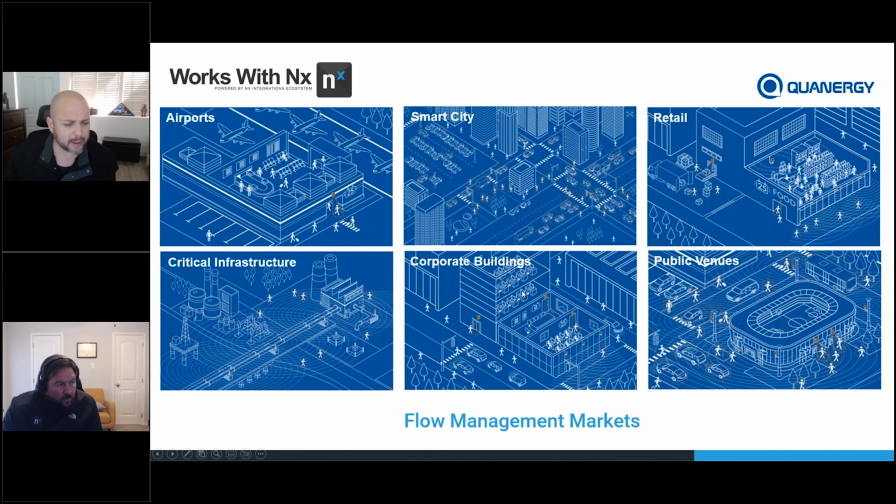And corporate building has been picking up a lot for us as well, where we're actually monitoring density, the crowds inside of office space, counting office space utilization. If nobody's on the second, third, fourth floor, let's turn off lights, or let's maybe decrease the amount of HVAC being pumped into those floors to decrease OpEx expenditures in those facilities.